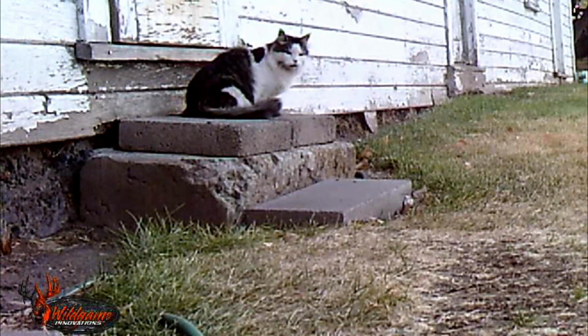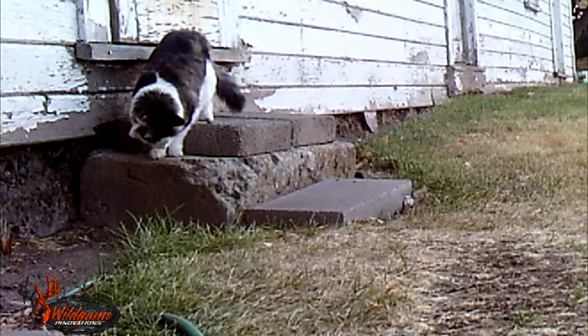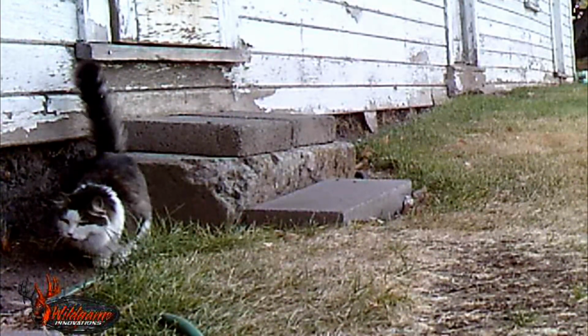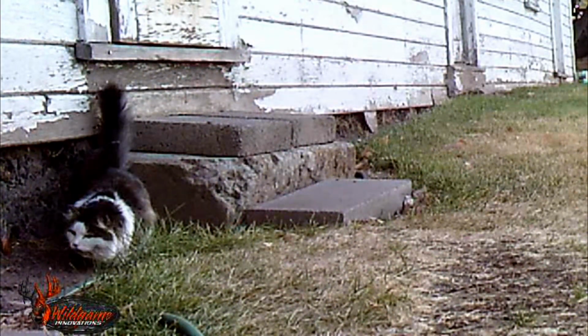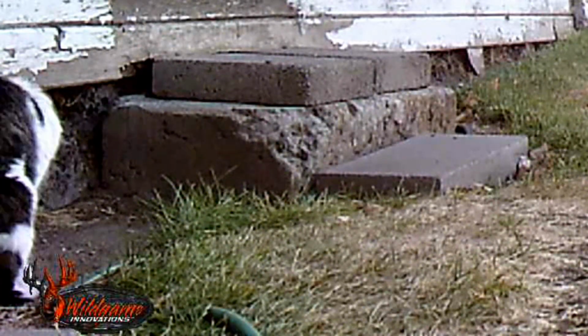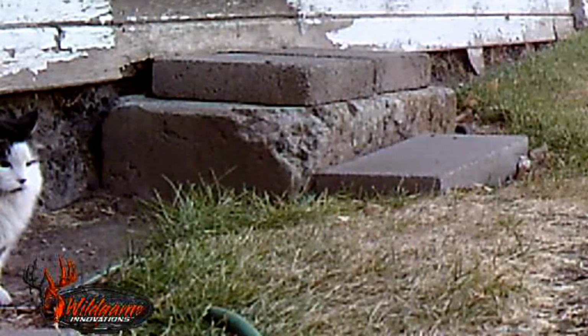She is looking for something to play with. She didn't catch anything, she's just bored and she wants to play. So the rest of this is Muffy and Pepper.